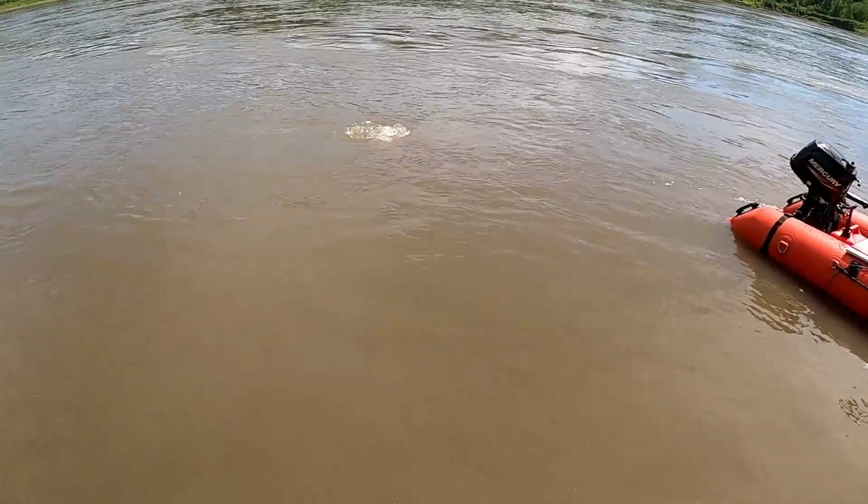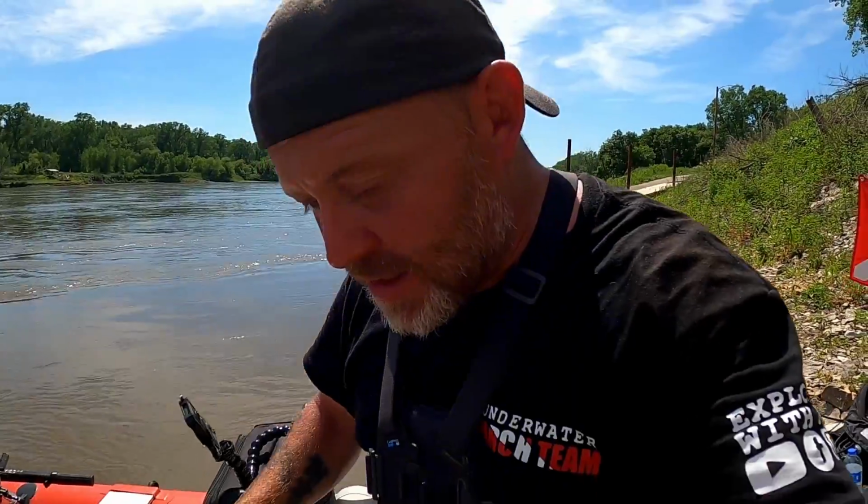So let's see what happens. Now, the reason you're not seeing much underwater footage right now is because it's zero visibility. All you can hear is us breathing, and that's it. You can maybe see the flashes of the light, but it's zero visibility. By feel alone, not really much to look at. So that's why you're not really seeing any underwater footage right now.